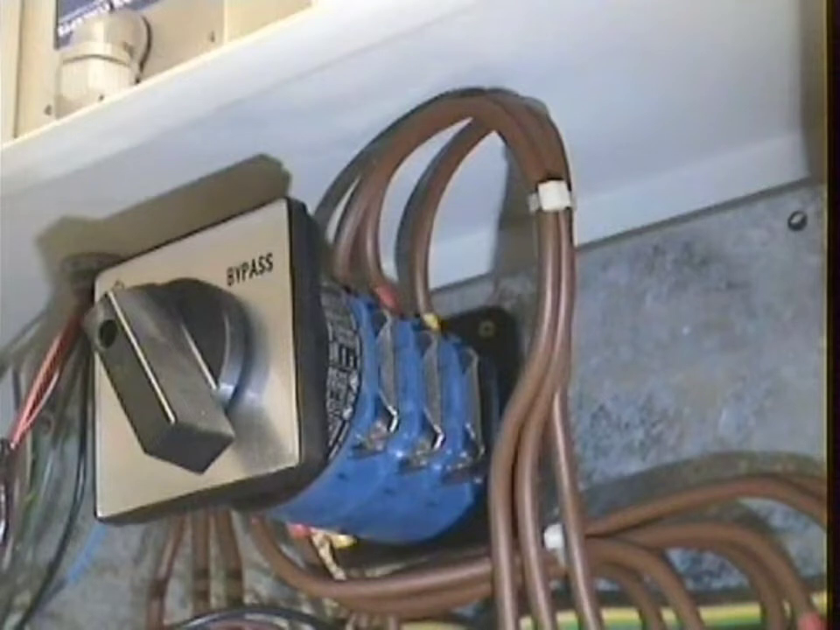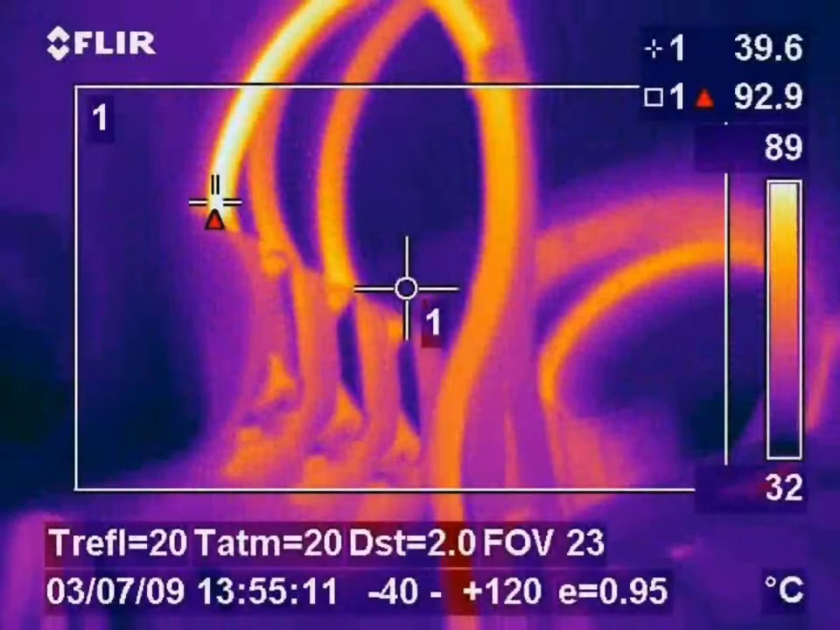In this image we are looking at a UPS bypass switch feeding the comms room of a large commercial building occupied by an IT company. The control gear looked perfect to the naked eye, but under inspection with the thermal imaging camera a critical fault was found which otherwise would have caused a catastrophic failure or even a fire in the comms room, which would have cost huge sums of money and massive downtime would have been incurred.